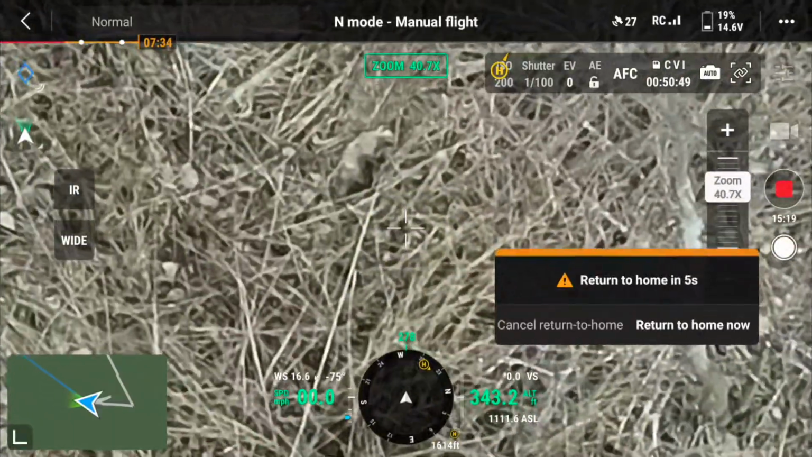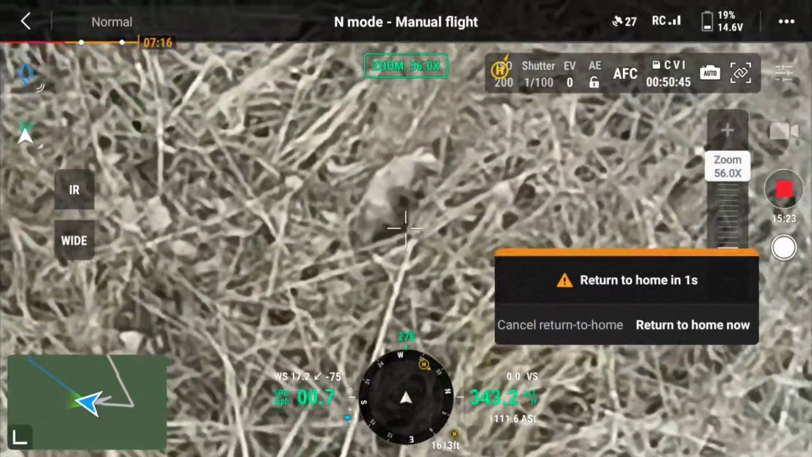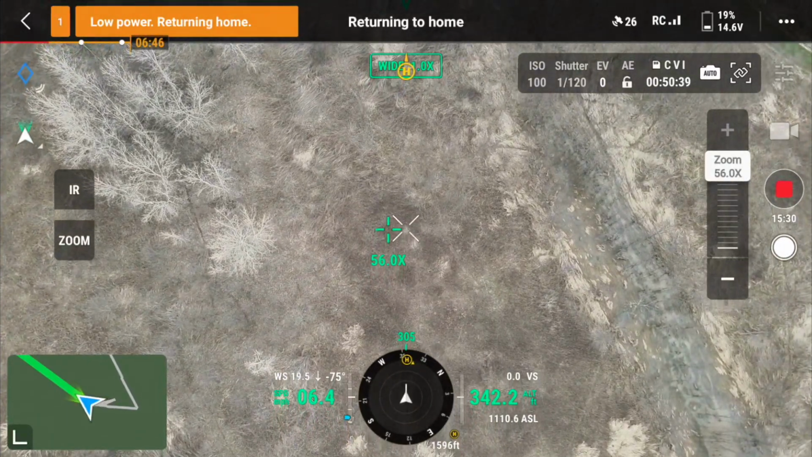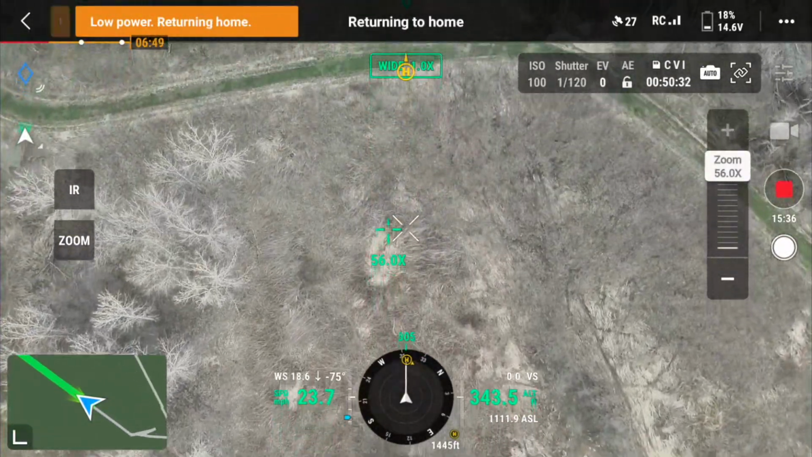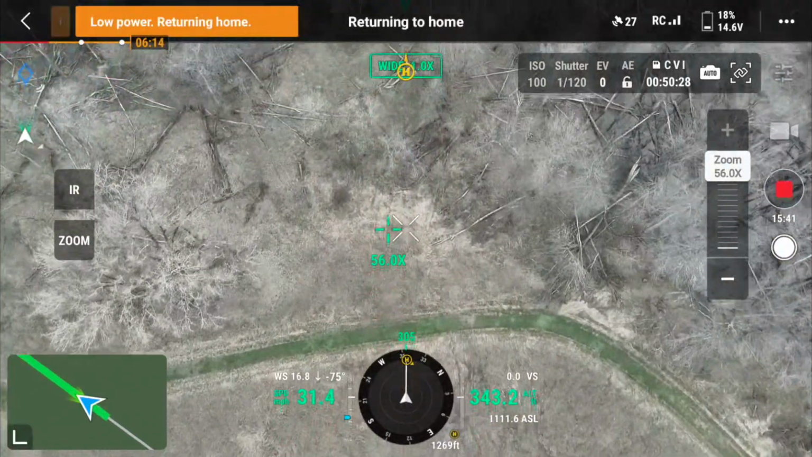Here is that object again. It was white hot. I just don't know what it is. And I get some detection on what's going on here. In the background, I think my phone's ringing, and that's okay, but hopefully that's not too much of a nuisance.